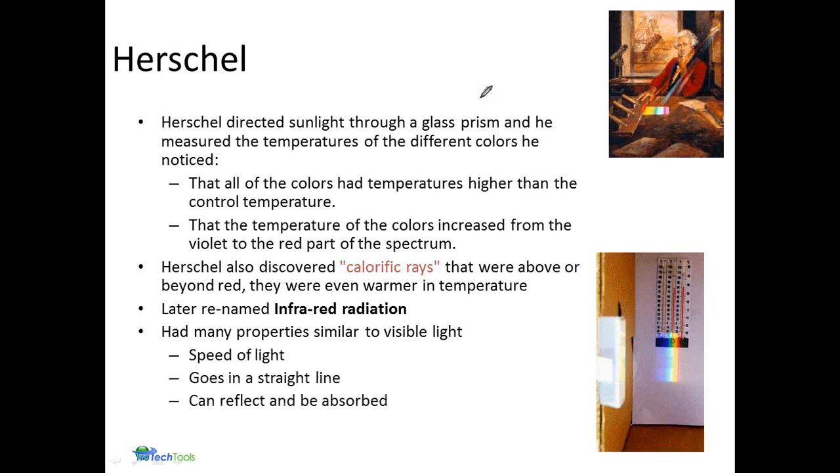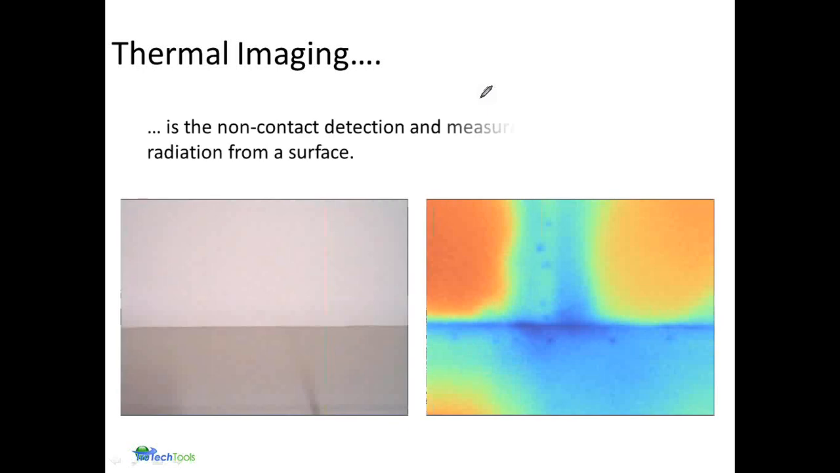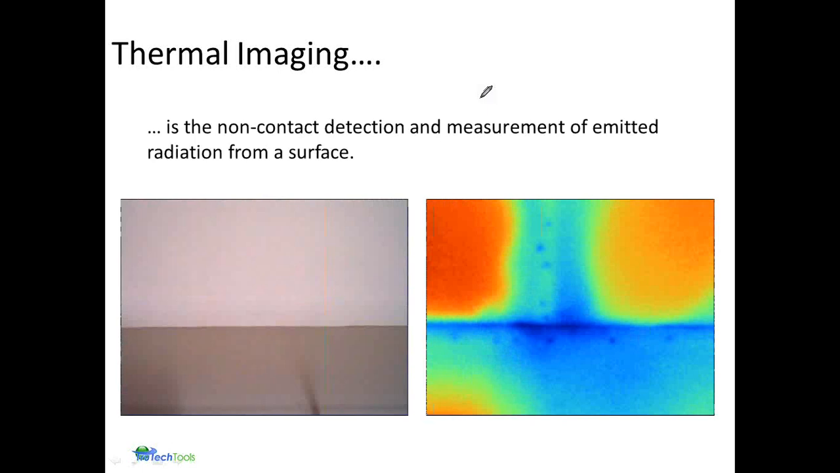Infrared is similar to visible light. It goes the speed of light, and it goes in a straight line, and it can be reflected or it can be absorbed. Now, thermal imaging, one of the key benefits to it is that it's non-contact detection. It allows us to measure the emitted radiation from a surface without any contact of that surface. So there's no destructive investigation or anything else. Obviously with certain limitations, but it's a great way of getting a good thermal image, good data from a source.